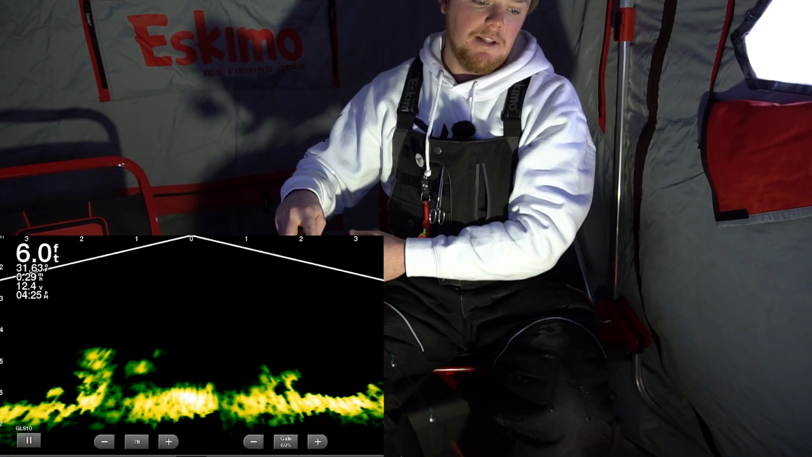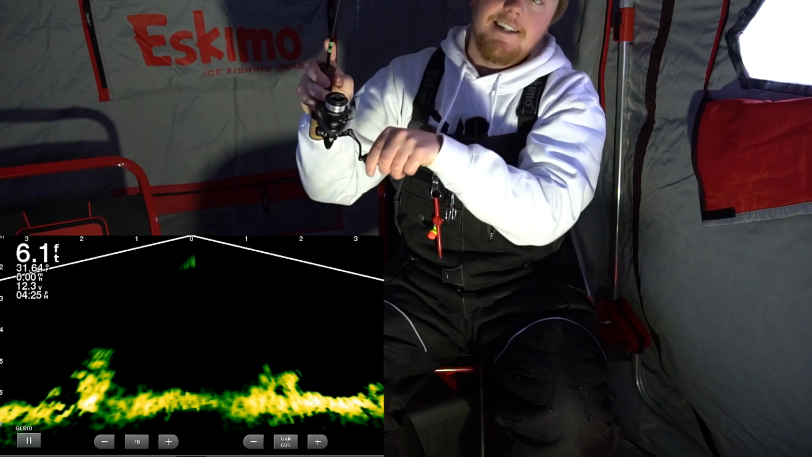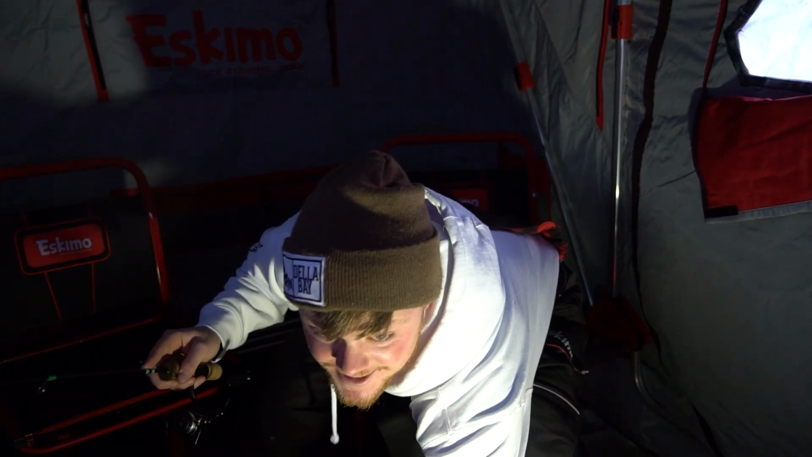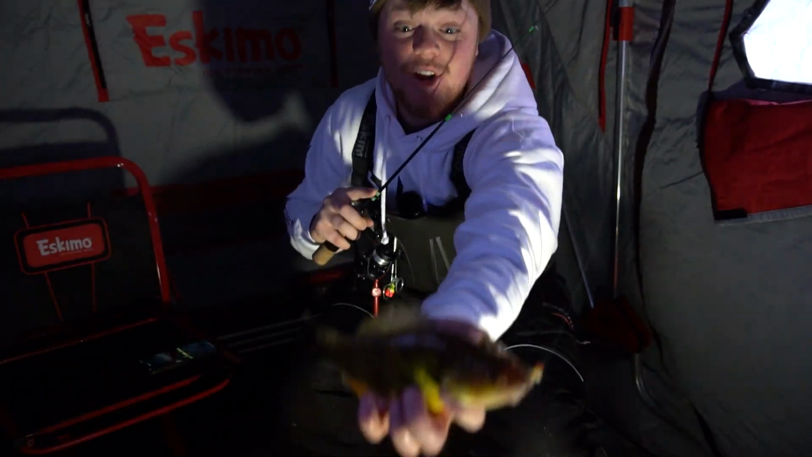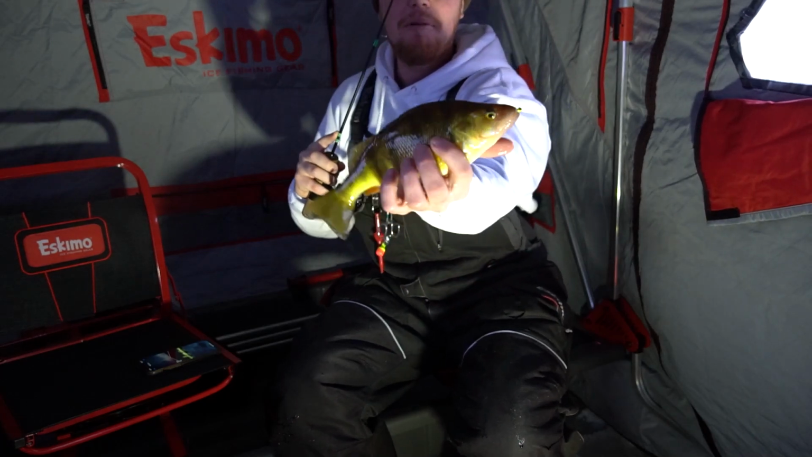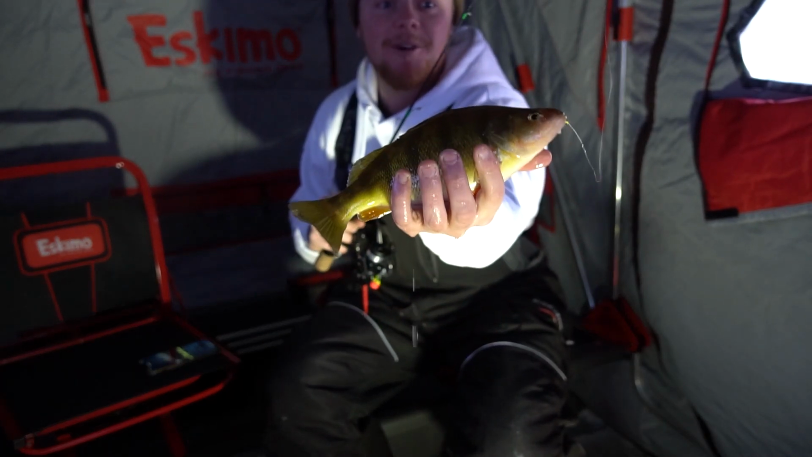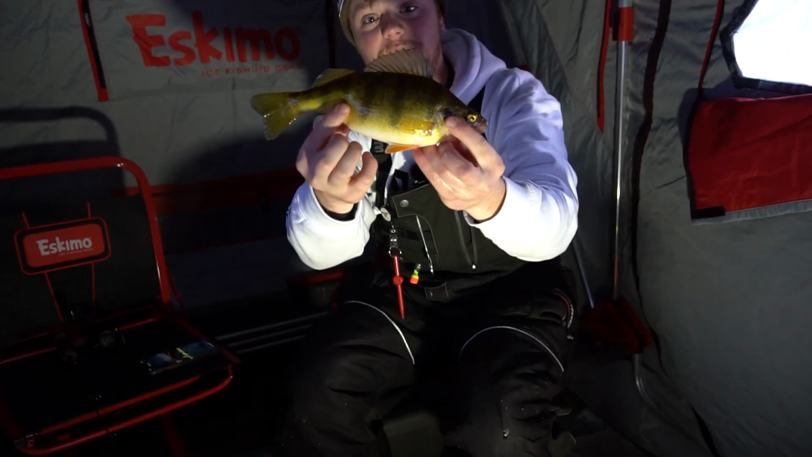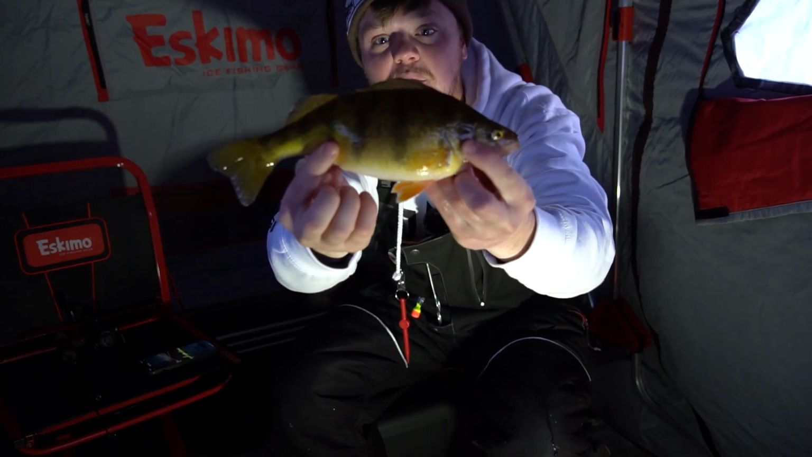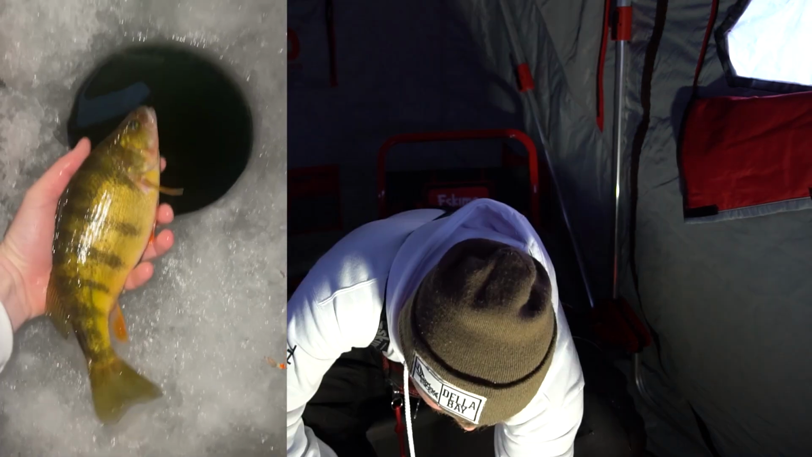It may not always be the easiest, but when you need it to work, it does what you need it to. And that is a tank perch. Look at that perch. Oh my goodness, that is what we call a jumbo perch right there, boys and girls. Oh my goodness. That is an awesome, awesome fish. I'd say that's probably a good 12-inch perch right there. Maybe even 12.5.